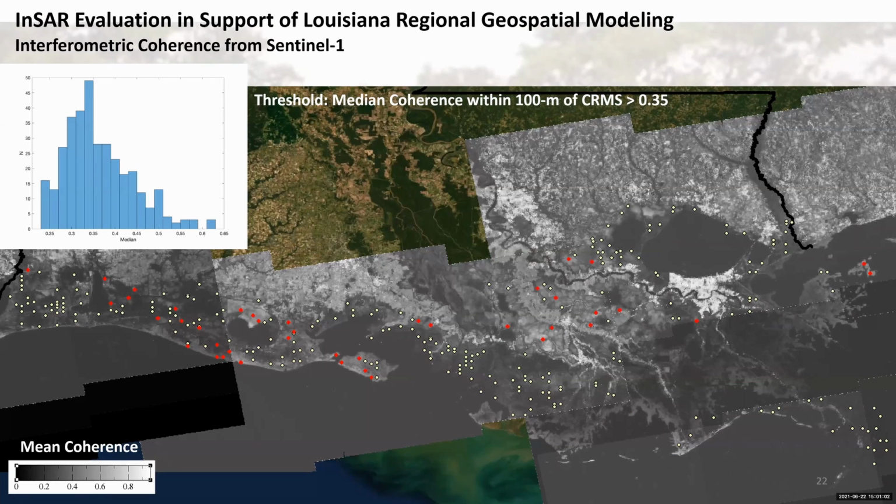I just set a threshold. I figured out what water looked like. I looked at variability around both water and low coherence land sites.